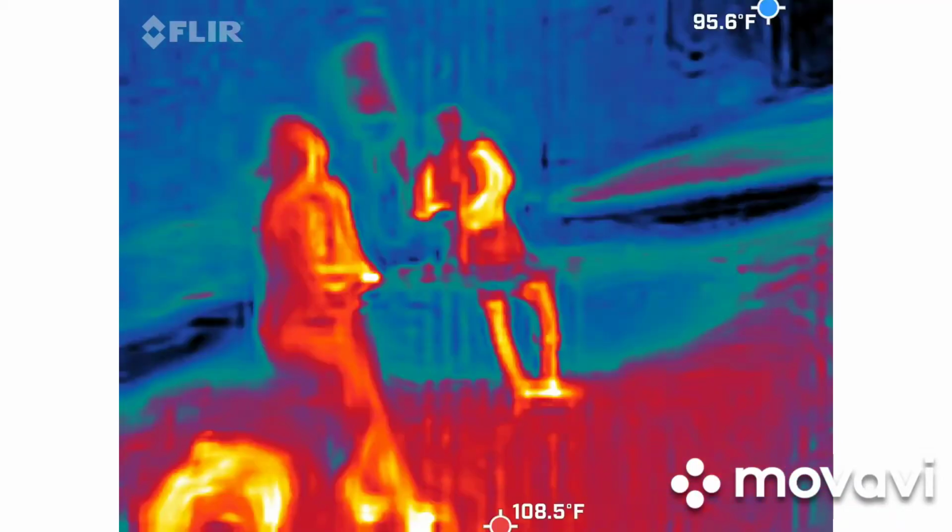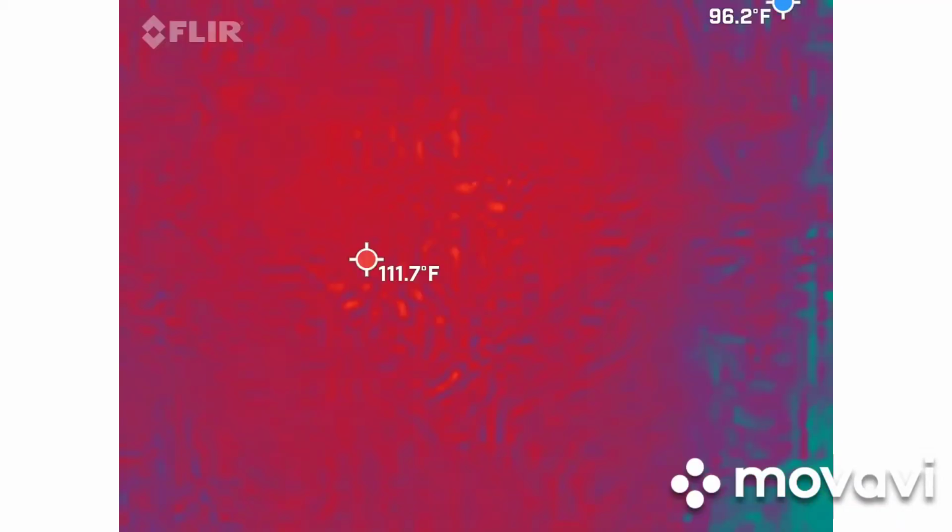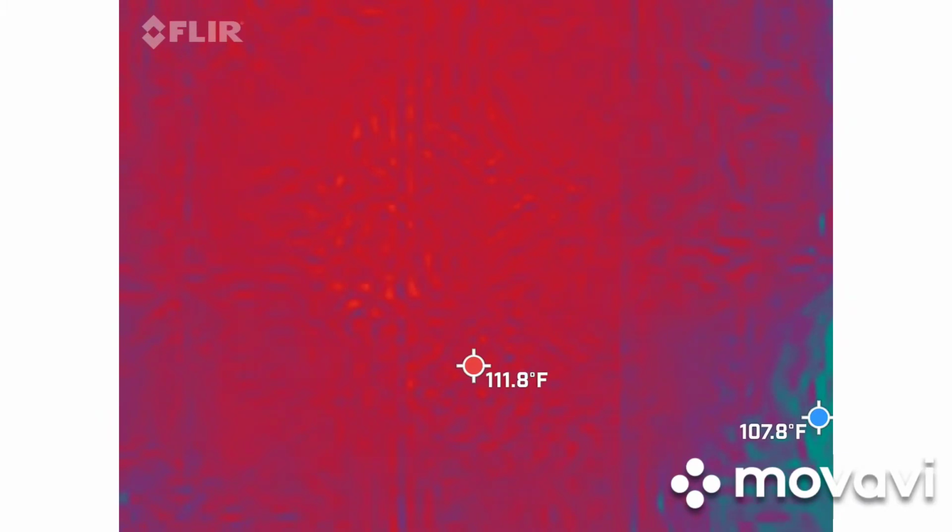How long have you guys been in town? Since Saturday? Okay, you've been here a few days. So we're three days away from a full moon, and it will actually move right next to it when it is full. So it's a really nice picture. I use it a lot for social media.